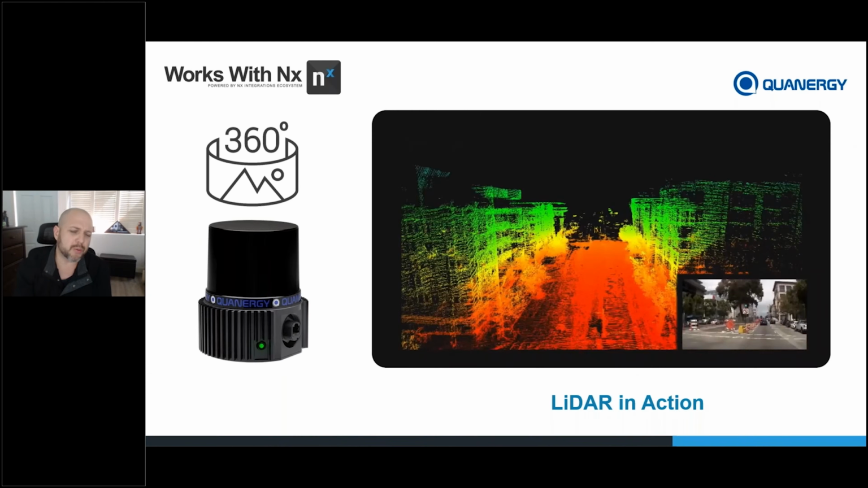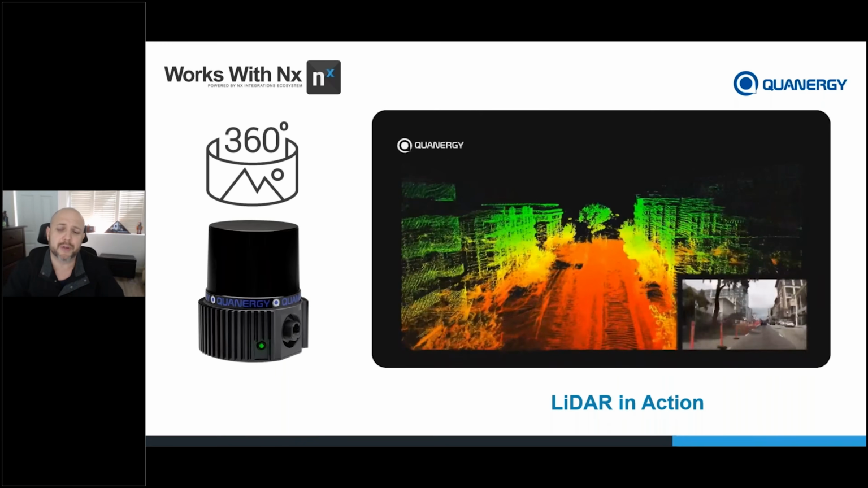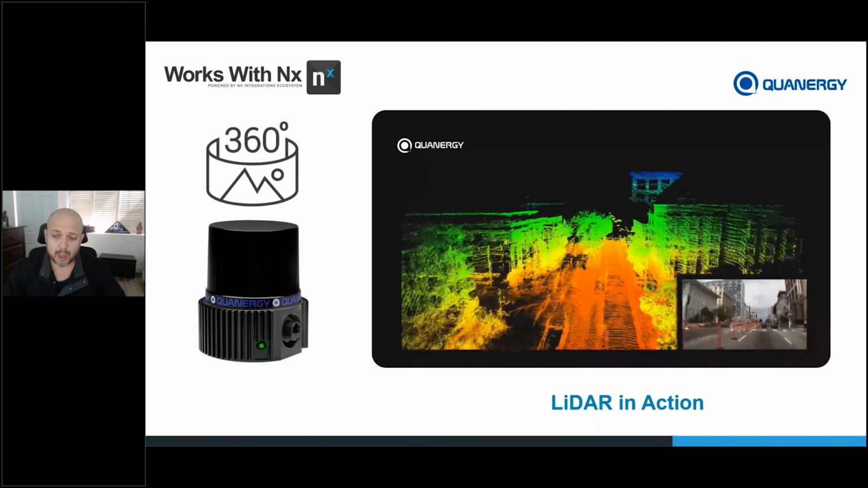Now, this is where it really starts to get interesting. For those of you who haven't seen LiDAR in action, I'm going to compare it to cameras. What you'll see here on the bottom right-hand corner is what a camera sees mounted on a vehicle driving downtown San Francisco. As you can see, the buildings pass by as we drive past them. Cool deal.